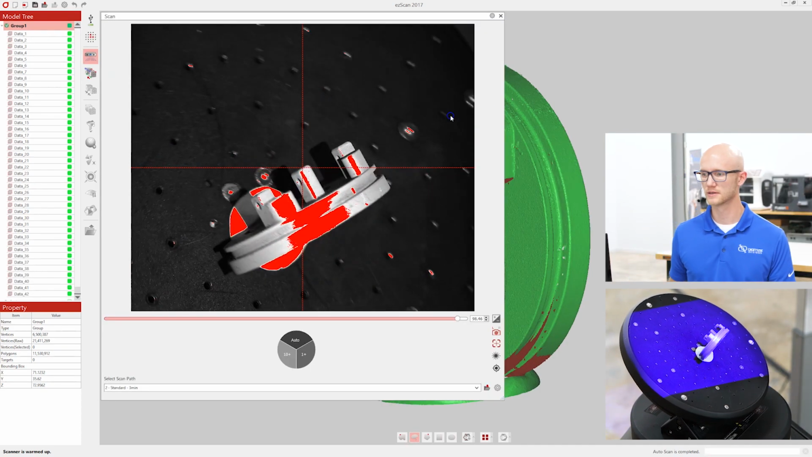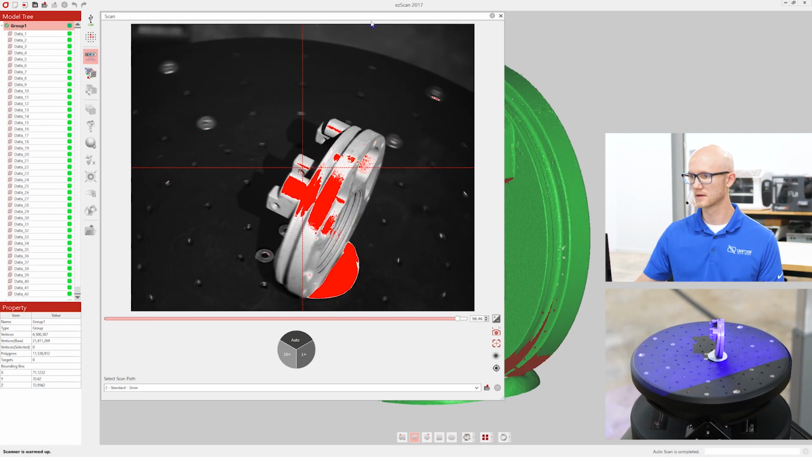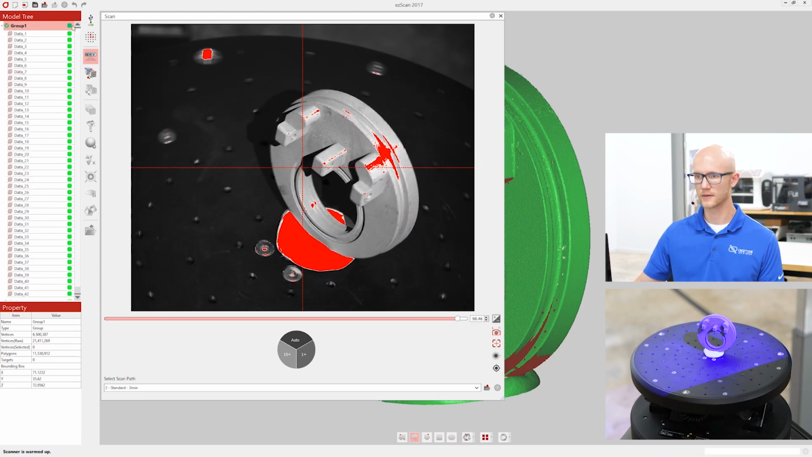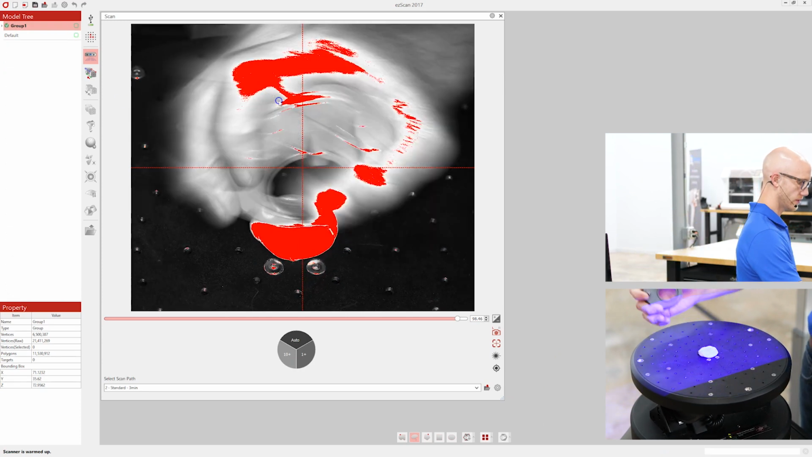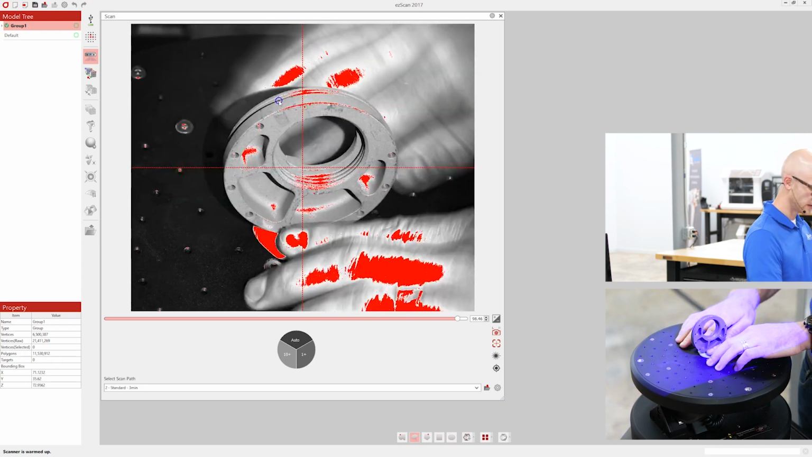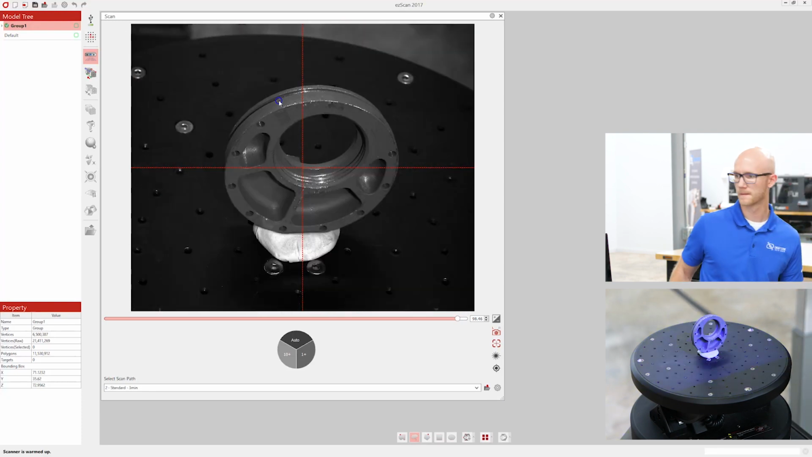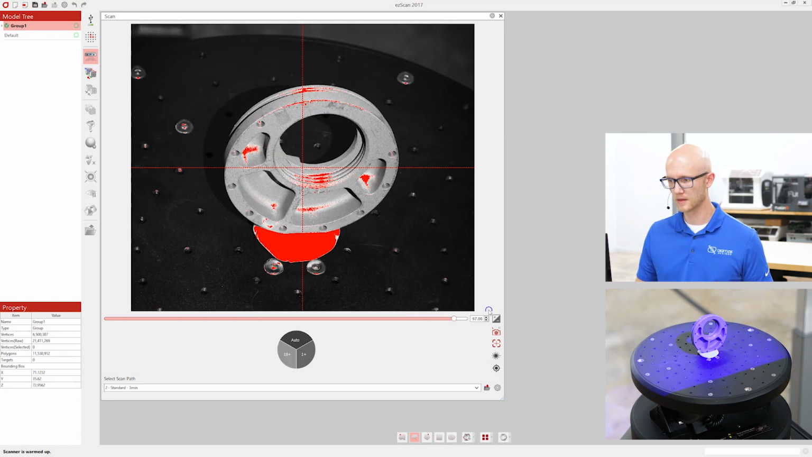So this just finished. It is going back to the home position right now. I am going to hide this data that we already captured, get that out of the way. And then I will flip this over, press that back in there, just like that. Check my brightness. And we'll go again.